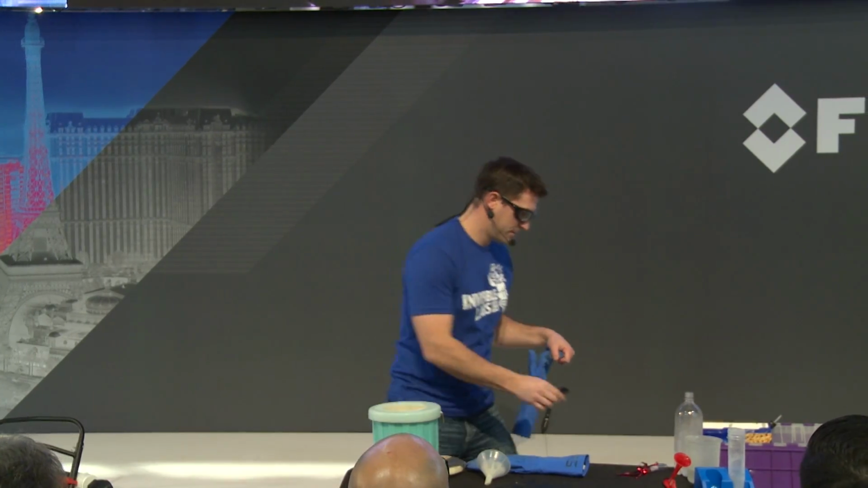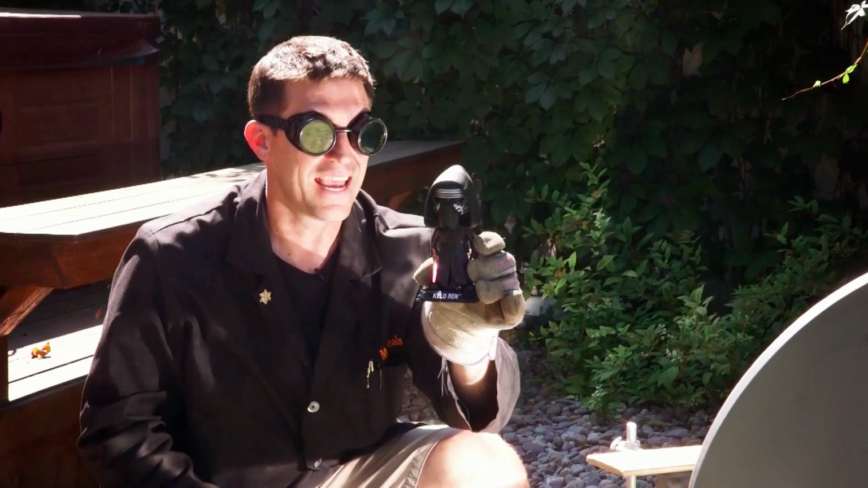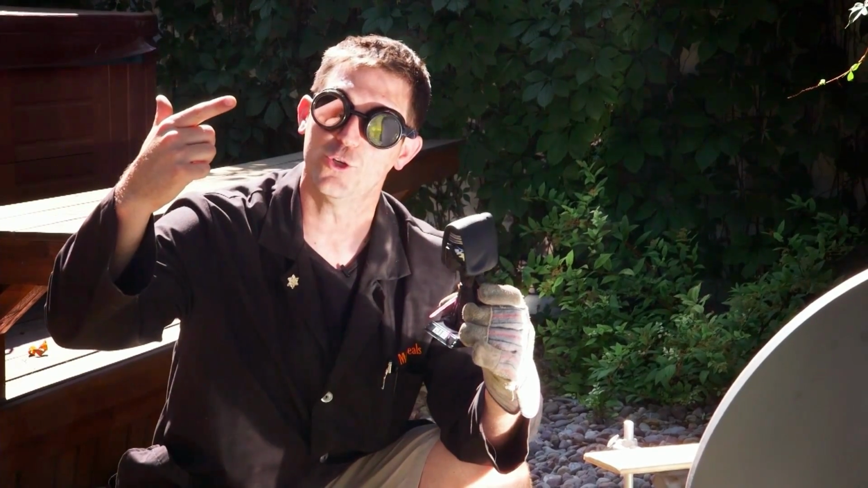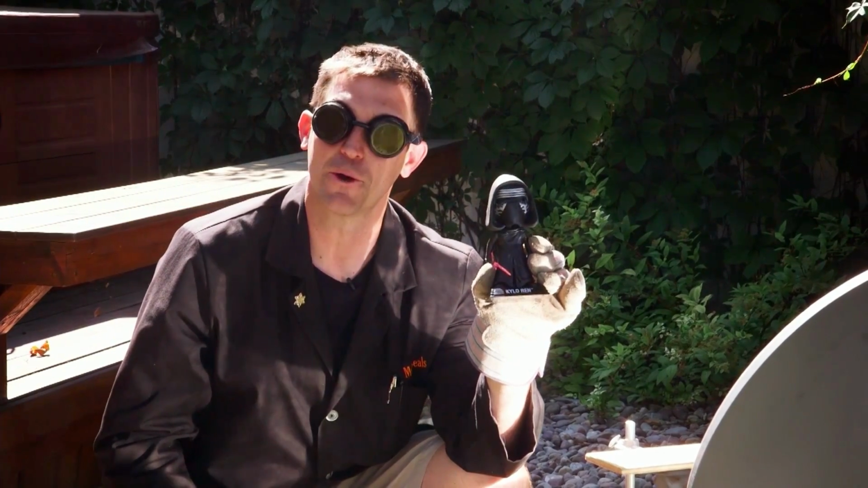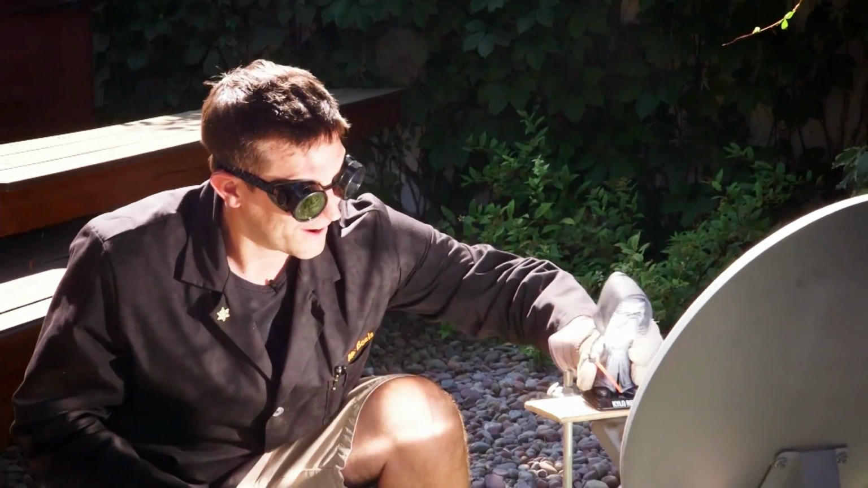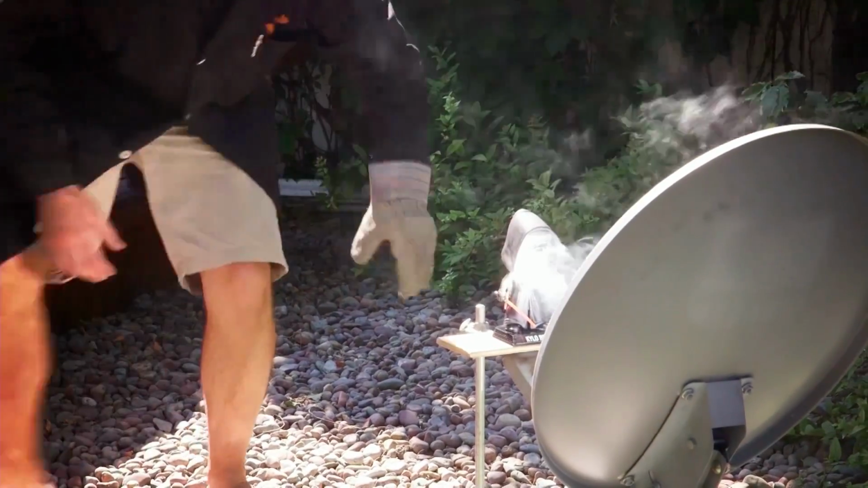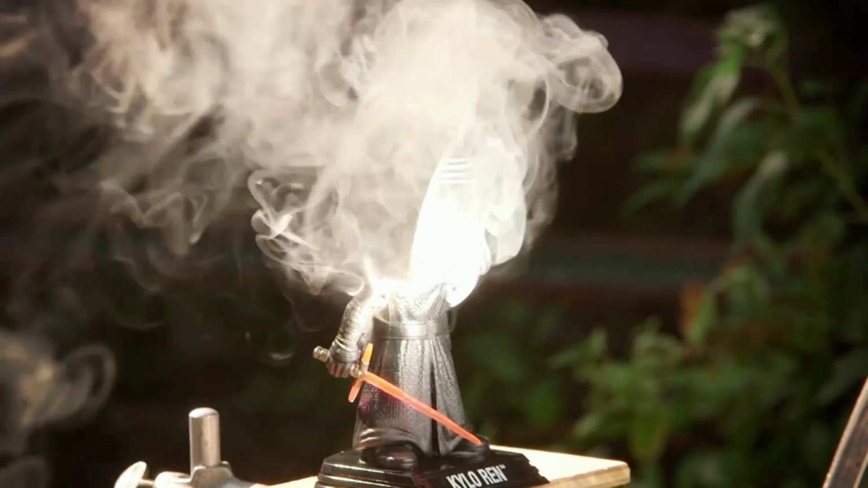We've got Kylo Ren. Now, Kylo Ren used the power of the sun to destroy planets. In a twist of irony here, we're going to use the power of the sun to potentially give Kylo a little taste of his own medicine. There you go, Kylo Ren. Look at that. Oh my gosh, his face burst into flame. See, it's not nice using the sun to burn things. It's a good lesson for all of the villains out there.